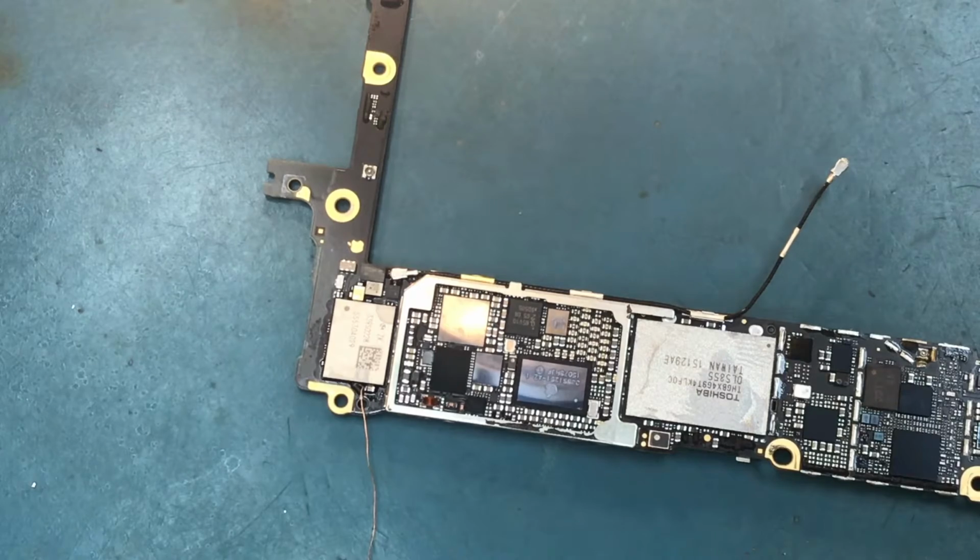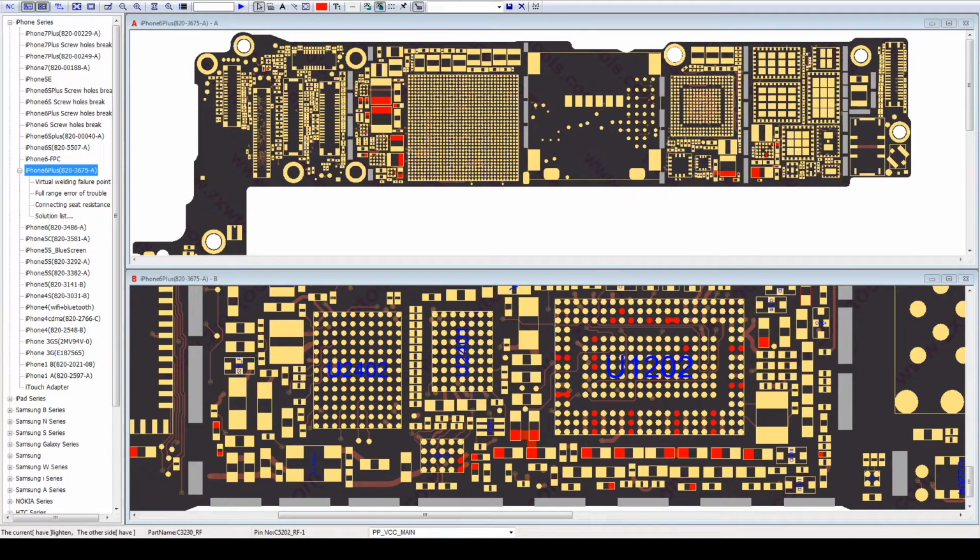And if we switch to the schematics, we'll see that, okay, so this is the area, and you see this is our, where's the pointer?